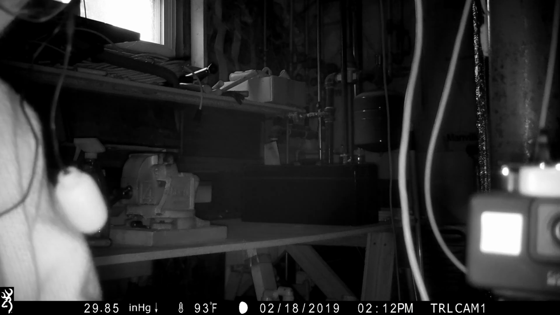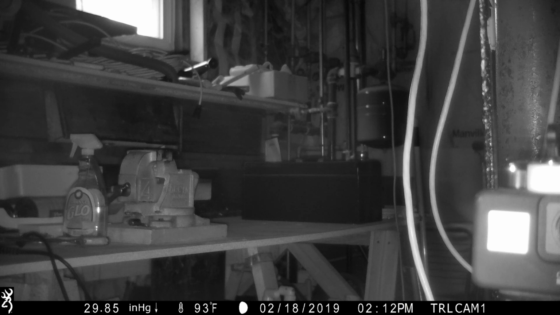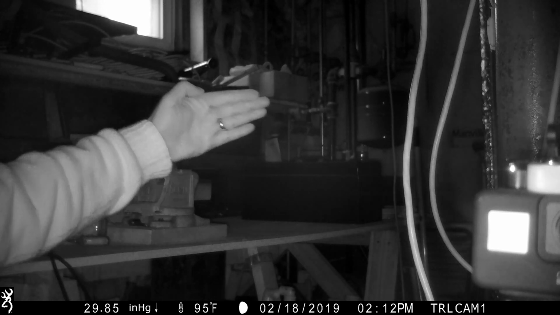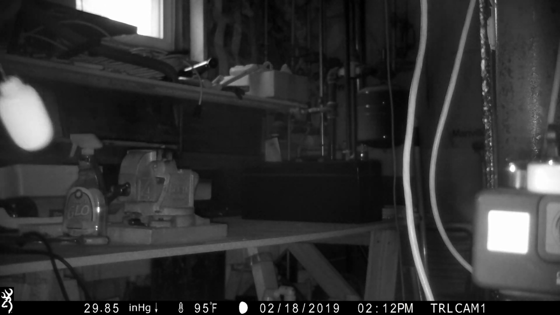We'll slap that on there. Okay, this is 1 diopter. Let me get out of the way. You can see the background. Okay, so here's 1 diopter. Here's my hand coming in. 18 inches, 1 foot. Okay, 18 inches, 2 feet, 3 feet, 4 feet. I'm kind of curious about how close I can get. This is 8 inches. Okay, so that's my test for IR. And okay, I'll check out these videos and see what the story is.